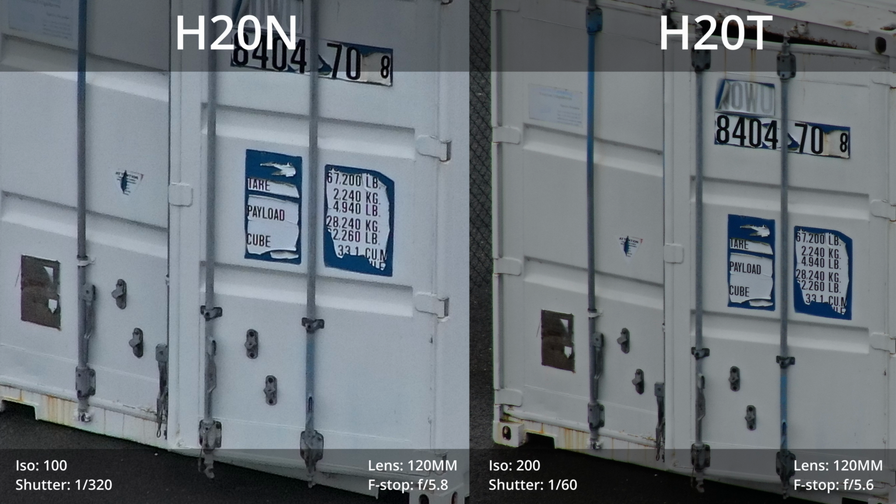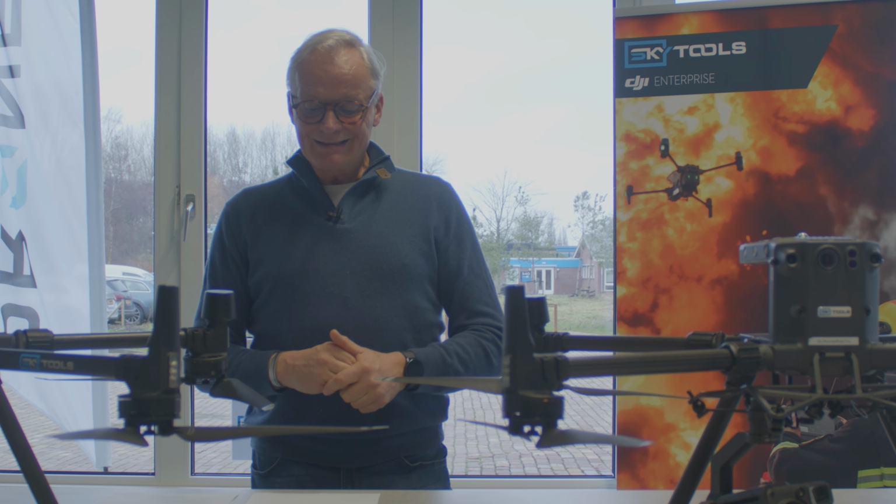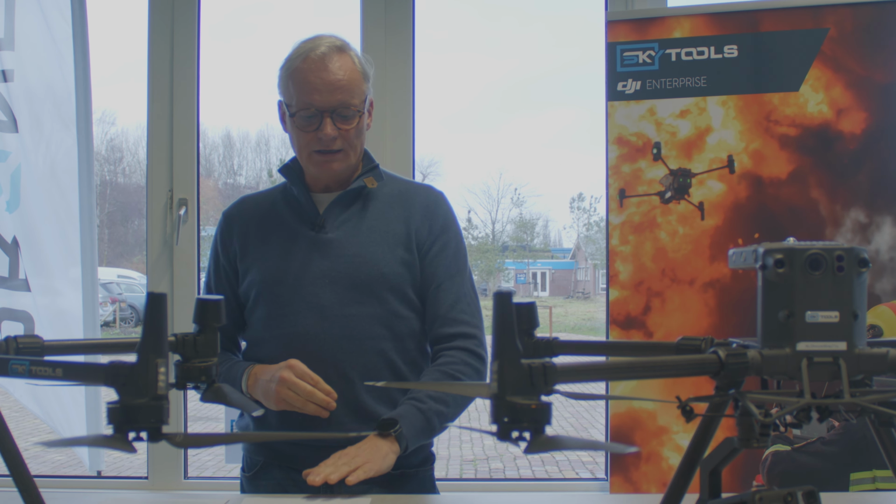While testing the zoom camera, we could easily see the difference because the H20T has a lot more resolution than the H20N, and this is also very noticeable if you really look at the pictures themselves. If we zoom in digitally, you can see the difference even more clearly. And here you can see that the H20T has way more resolution than the H20N. So if you do want to do a daylight inspection, we will not and cannot recommend the H20N in this case.